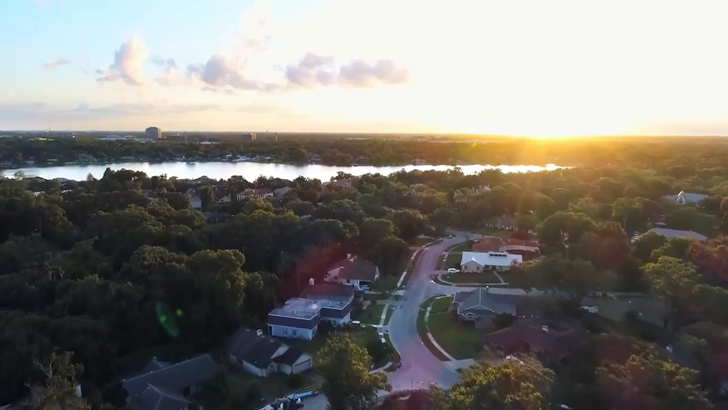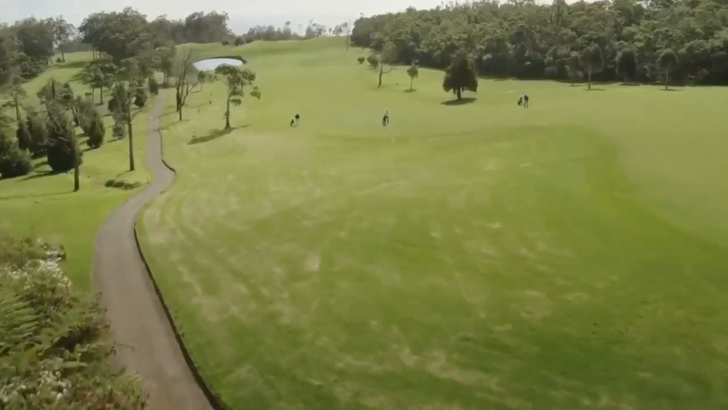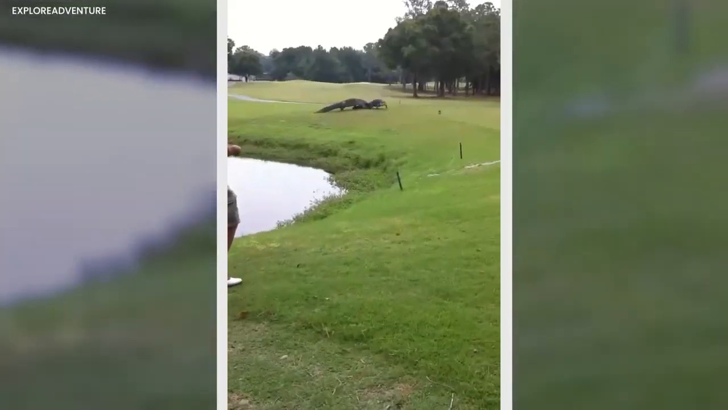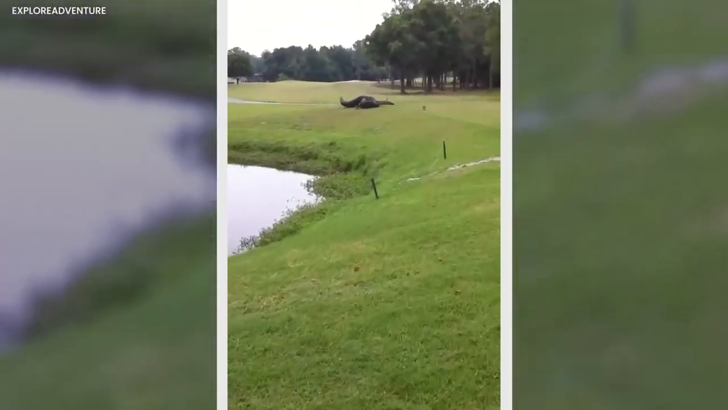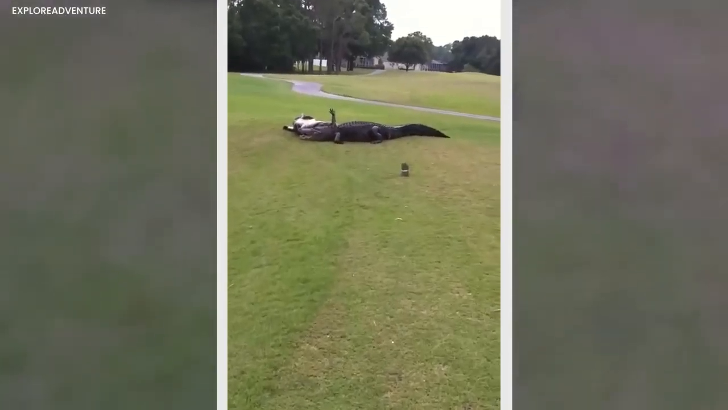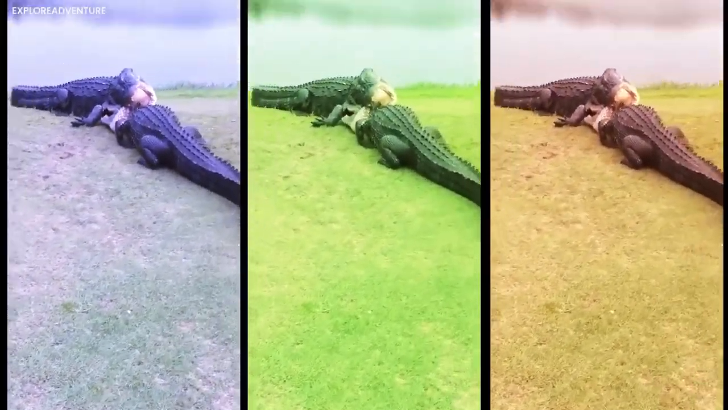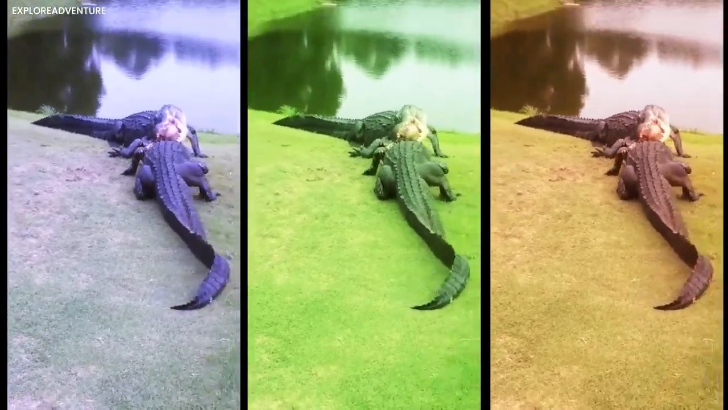Cursed Eagles Golf. In the eerie setting of Tampa, Florida, specifically at the Cursed Eagles Golf Course, a group of unsuspecting men ready to tee off stumbled upon a nightmarish spectacle that would haunt their dreams. Their eyes widened in terror as they beheld not one, but two colossal 11-foot gators locked in a grotesque supernatural battle near a sinister pond.